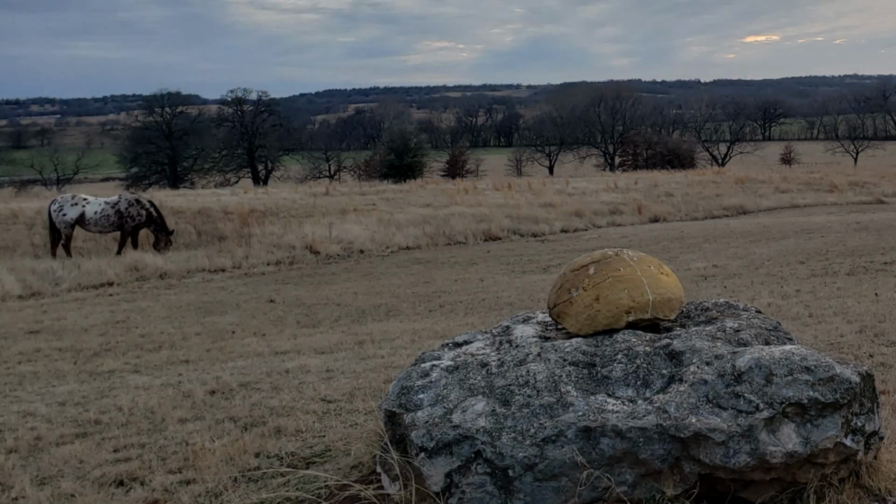Why is it on the neighbor's property? Because the neighbors had this nice green winter wheat field that you see there in the distance. And while they have killed a lot of hogs on that side of the fence, that winter wheat field is attracting hogs from the property that I hunt.